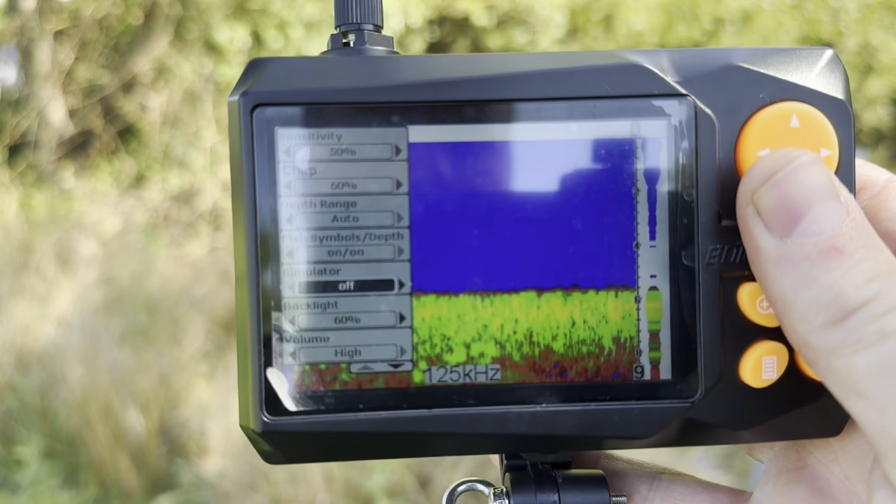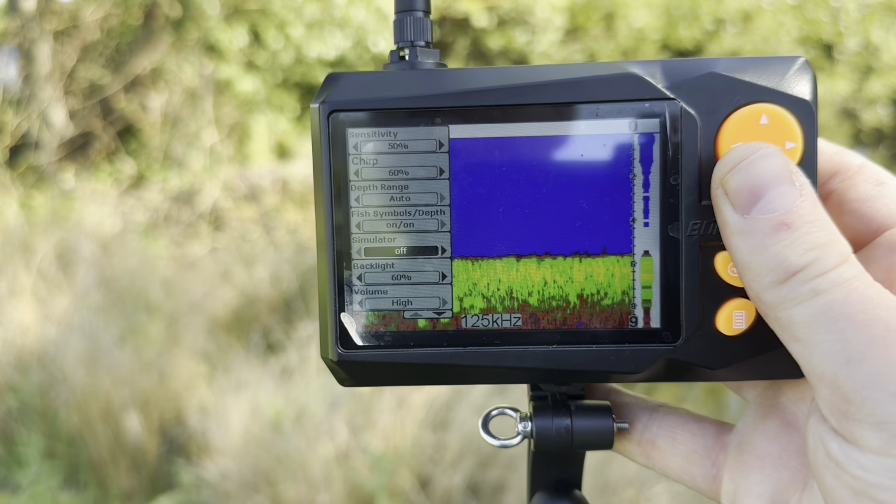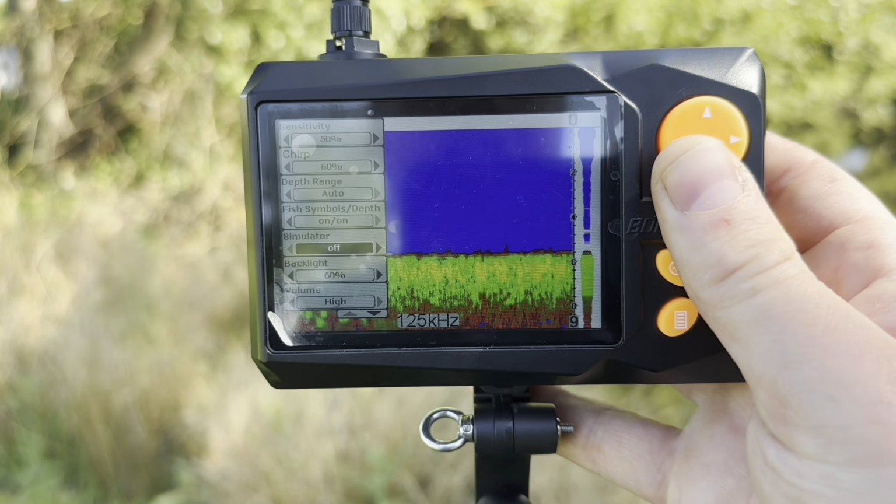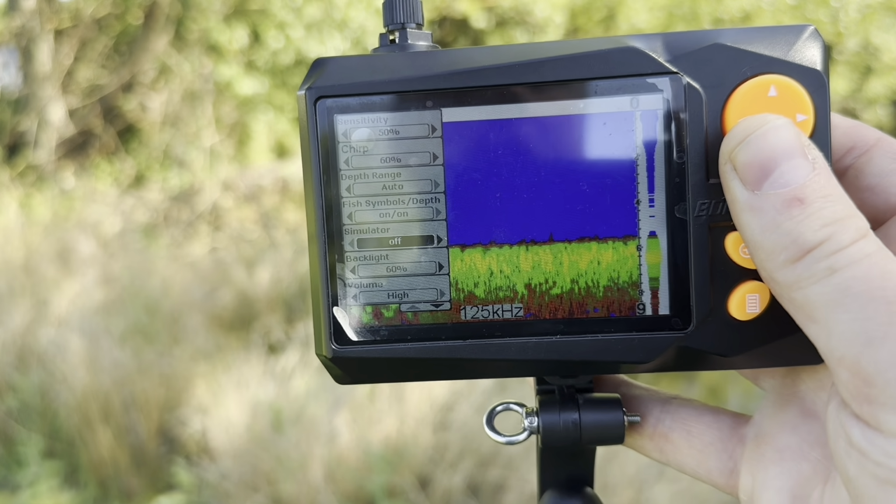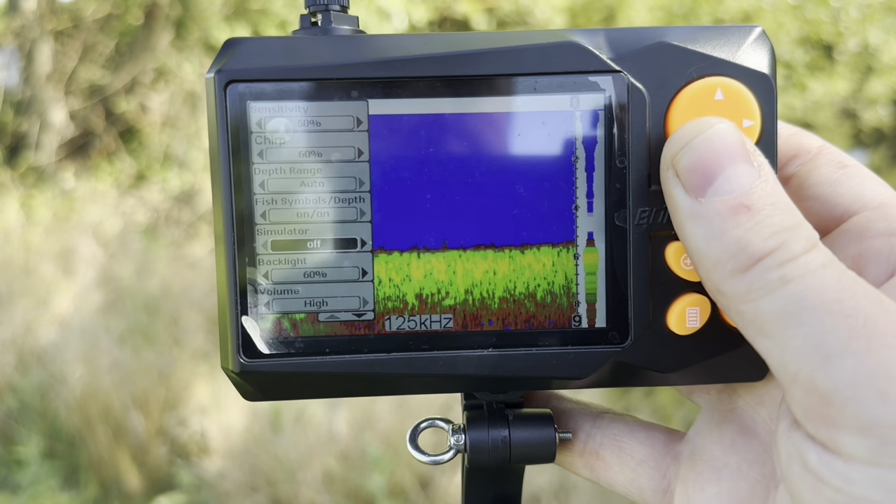Next up, we have simulator, which you can ignore. Simulator is purely for display purposes, like when you go to Halfords and you see the radios on the side doing all sorts of crazy things. That's exactly what simulator is for. So if you turn your sonar screen on and it's going crazy and it's not even in the water, check and make sure you've got simulator set to off.